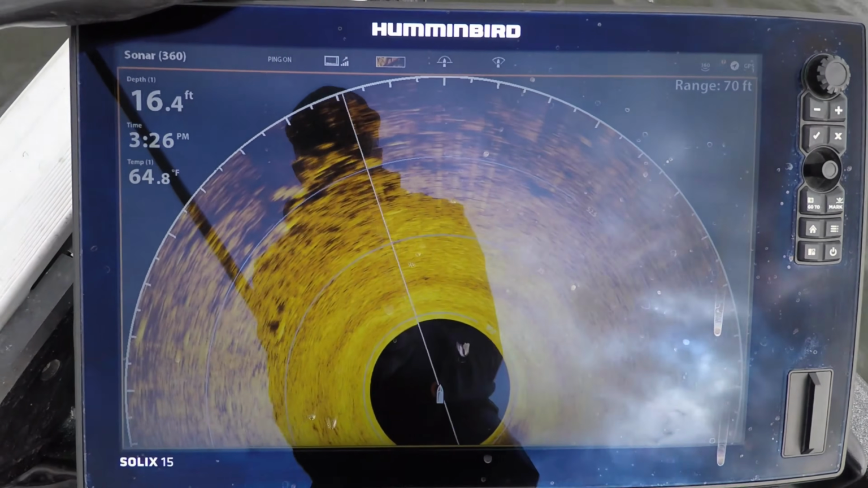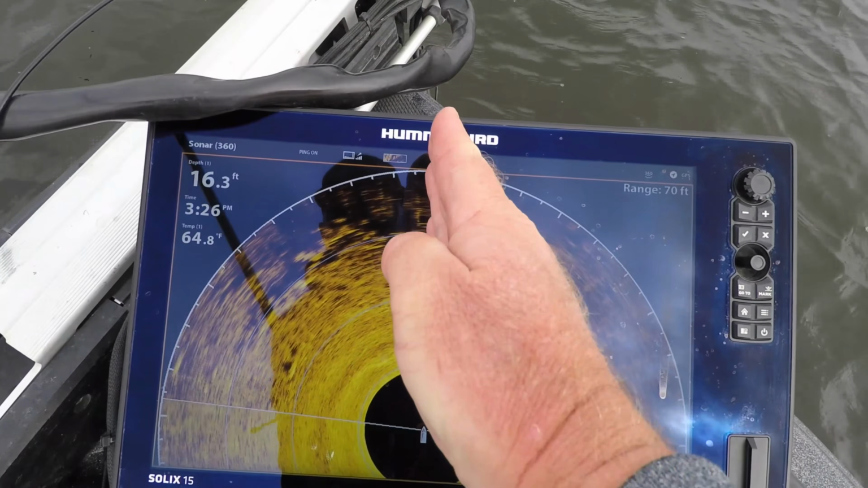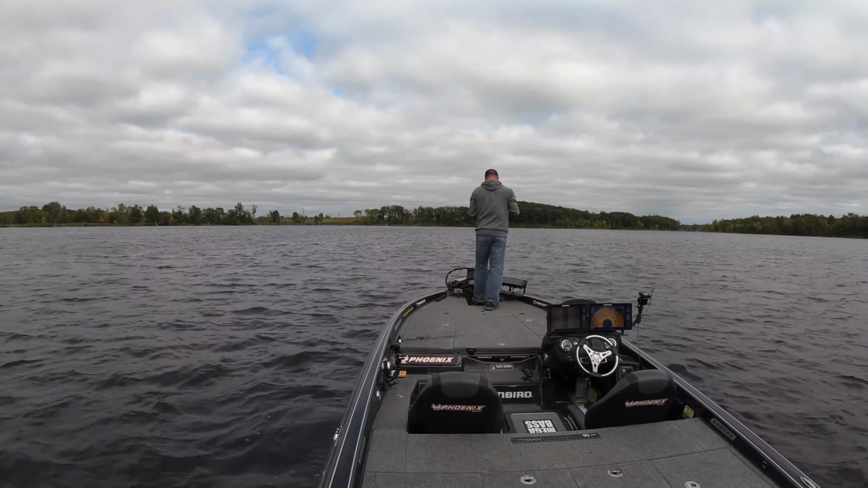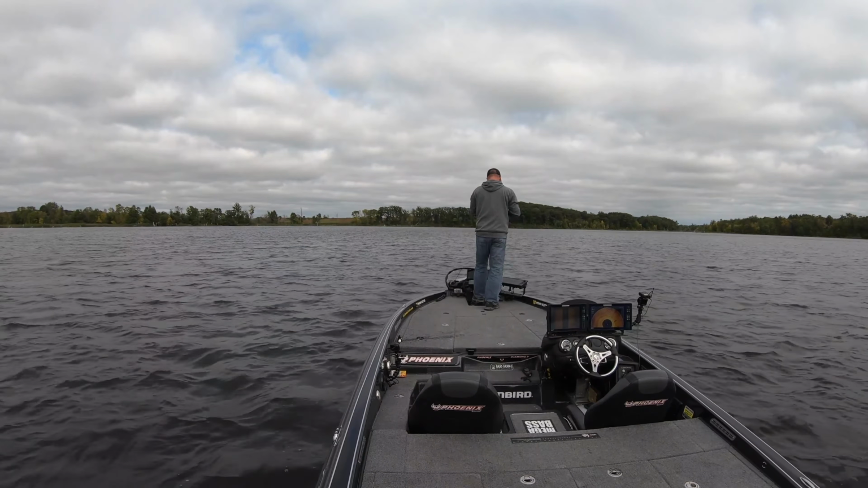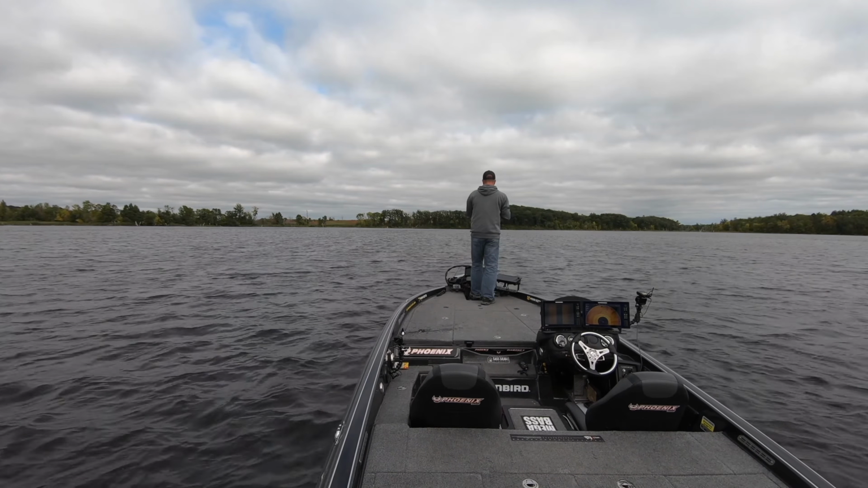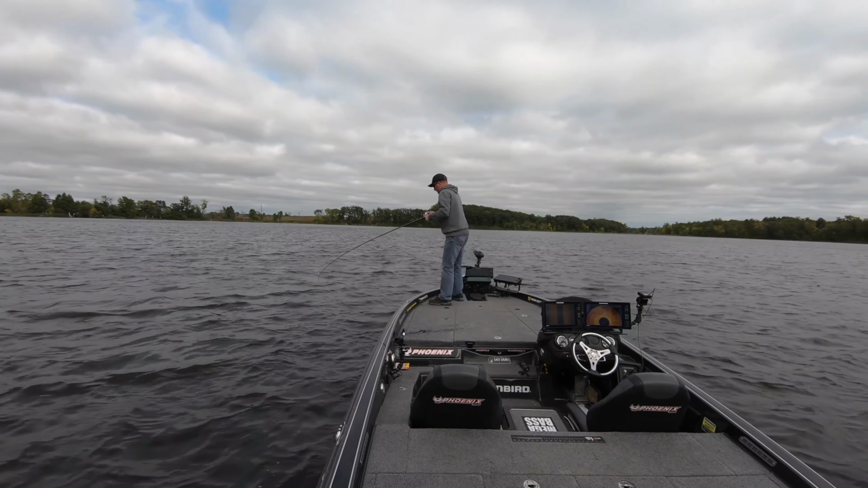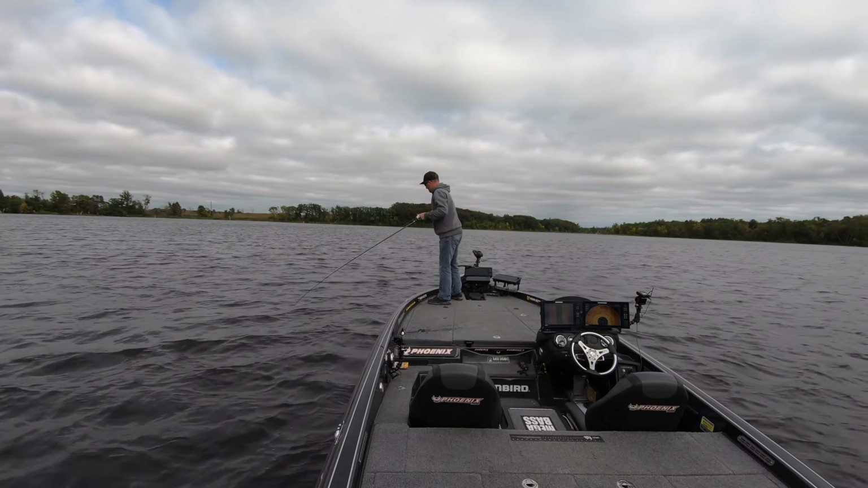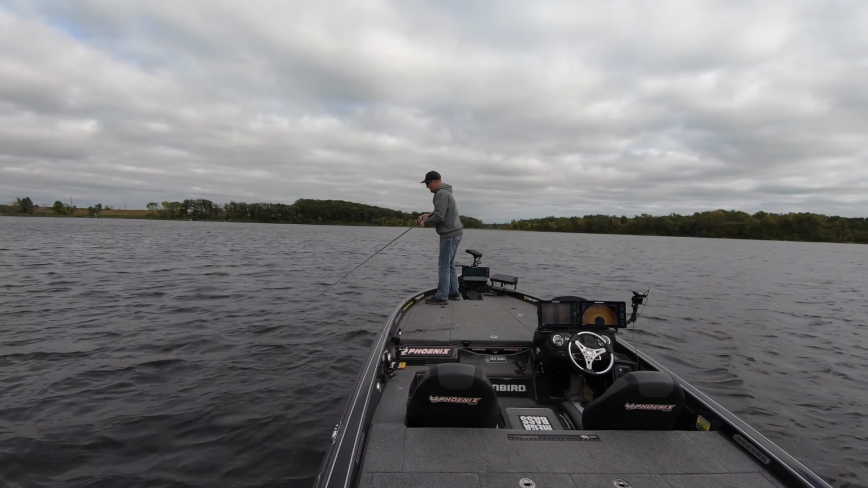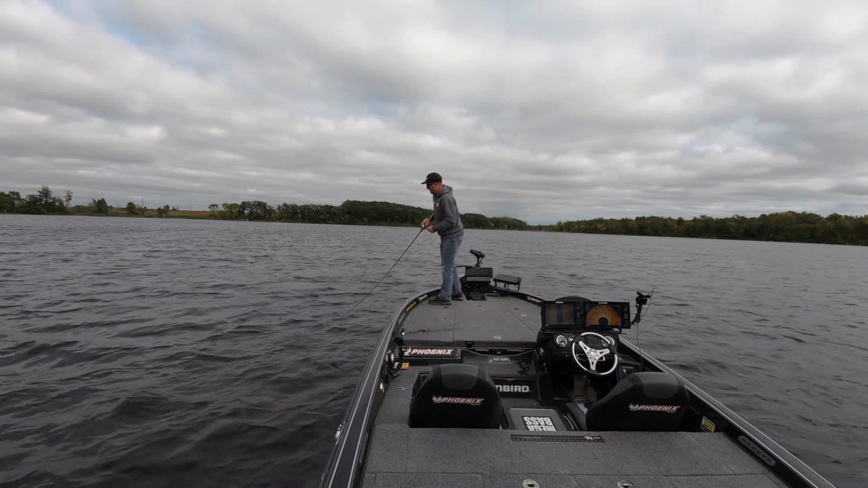Okay, so here's that third spot we're on. You can see we're sitting here, and all the structure we want to hit is from the front of the boat over to here. This feels like a really good one that picked it up. I'm just about to the very end of all the rocks. A lot of times that's where the biggest fish is holding.